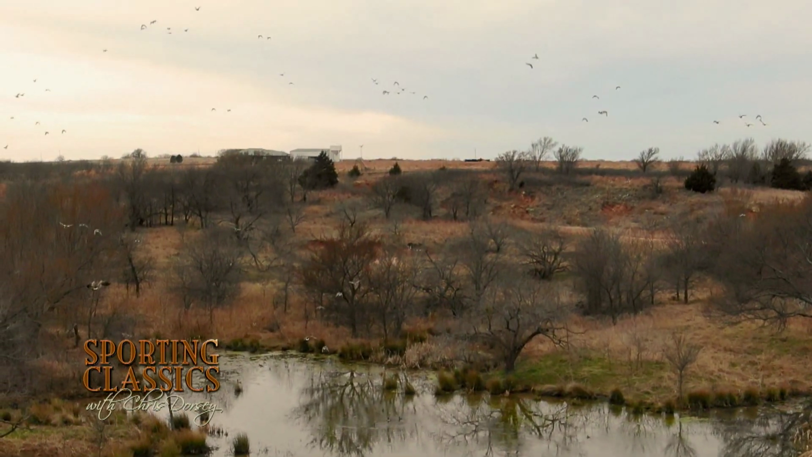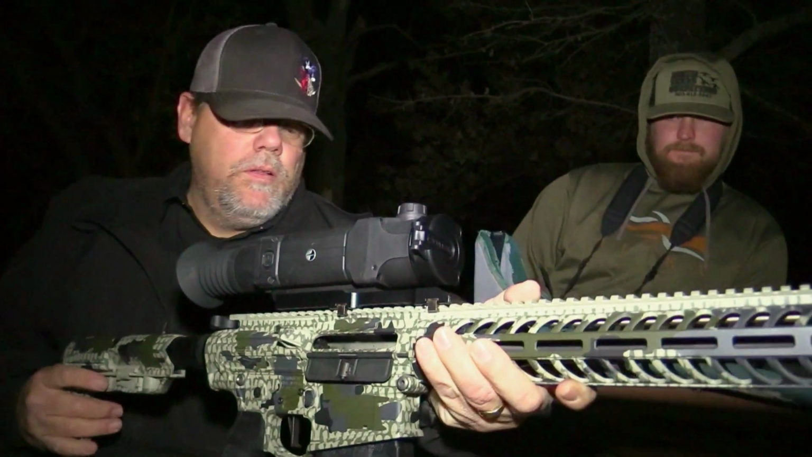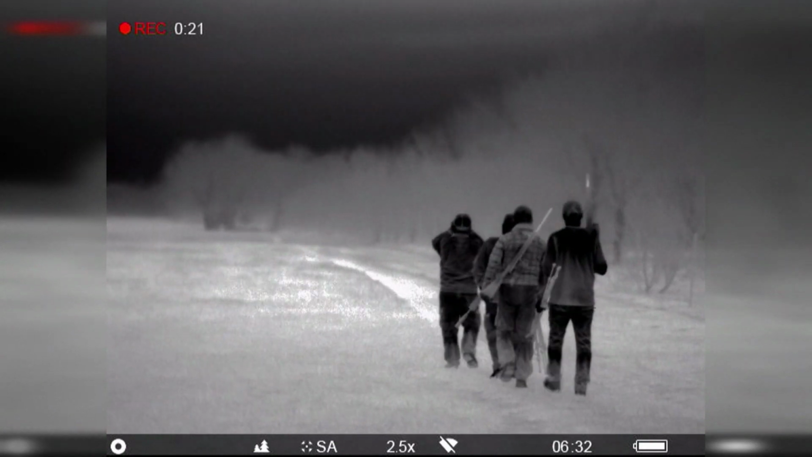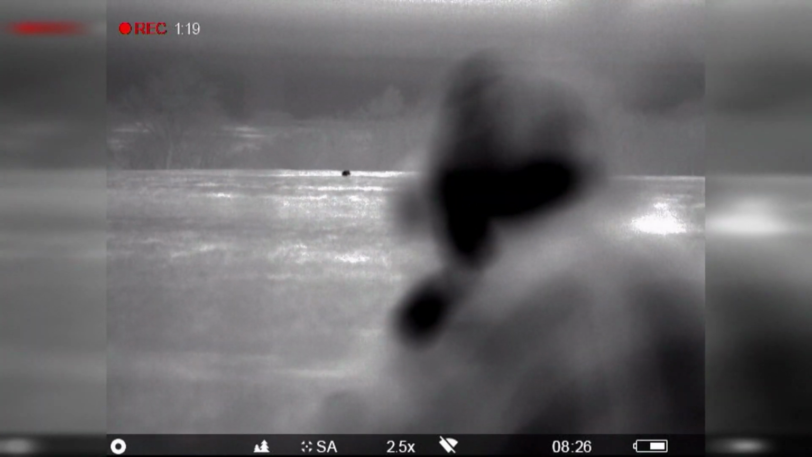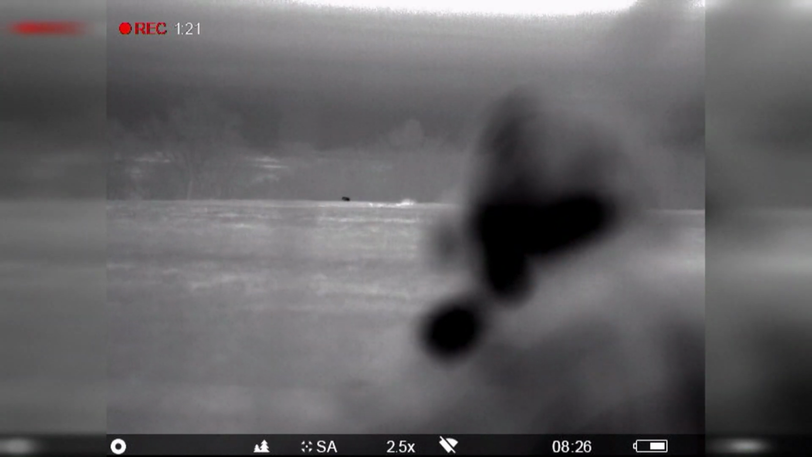We're waiting for the sun to drop to start our nighttime hog hunt with Dakota Sowers of North Texas Outfitters and Kevin Reece with Pulsar. On our first night in Texas, Pulsar's Kevin Reece showed me firsthand how the thermal imaging system works as he moved into range for a Texas boar.